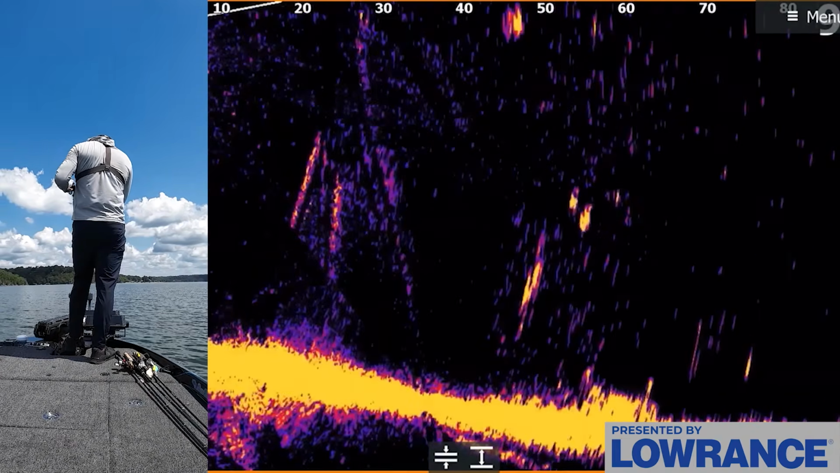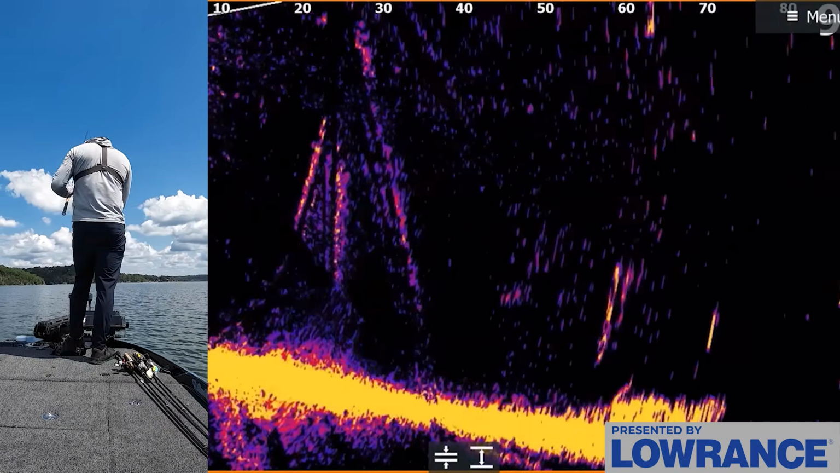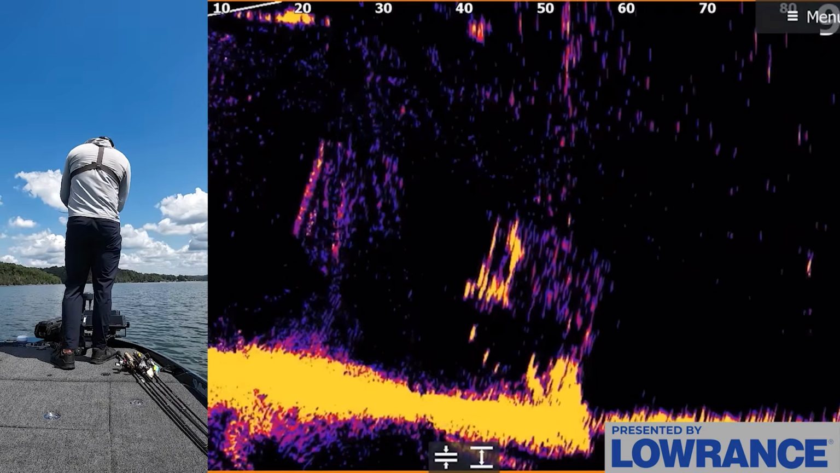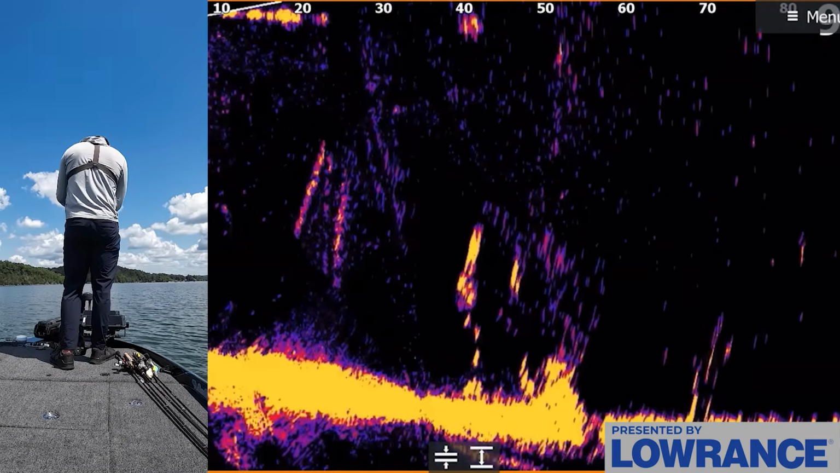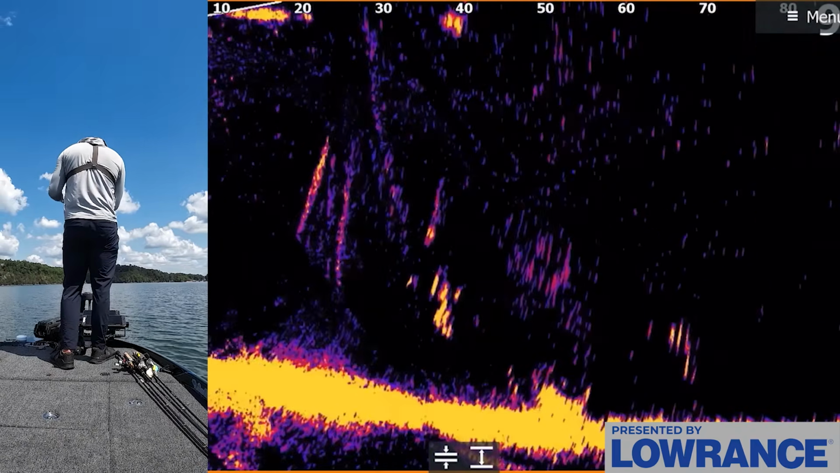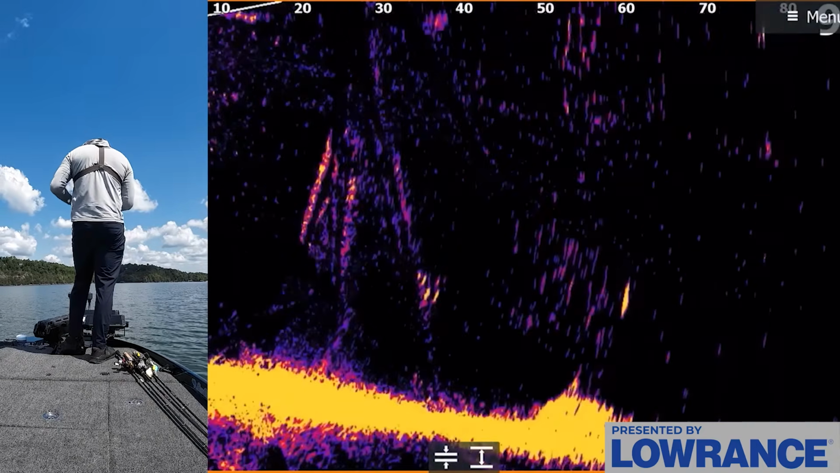Oh, here we go. Come on, fish. Get it. One of you get it. There's like 2 or 3 of them right there. Get competitive and eat it, fish. Come on. Look at them all. Oh my gosh. One of you get it. Look at all these fish. Come on. What in the world? How did they not eat that thing?